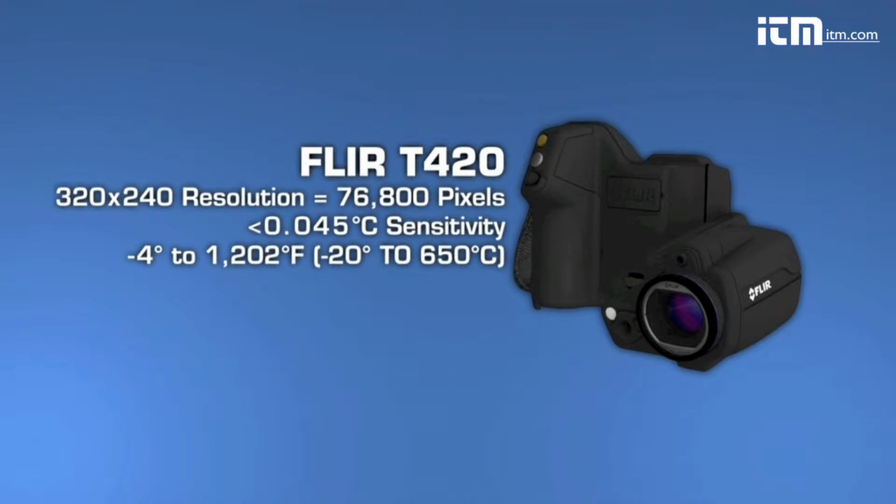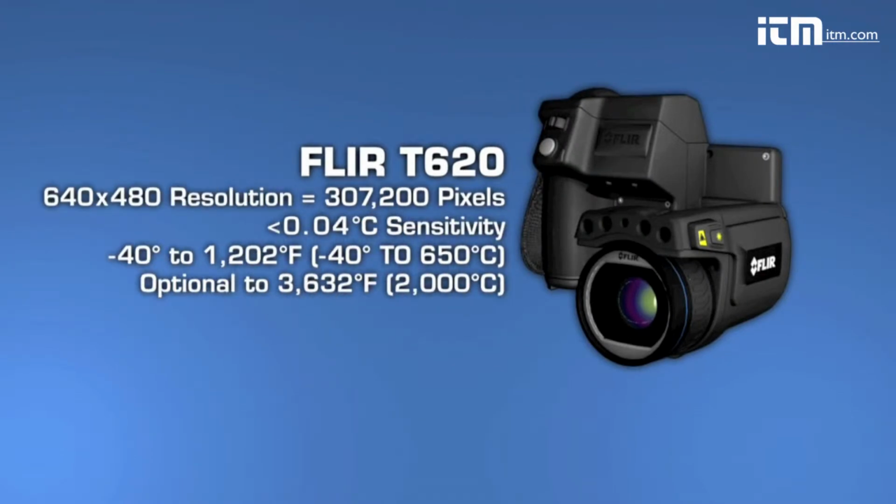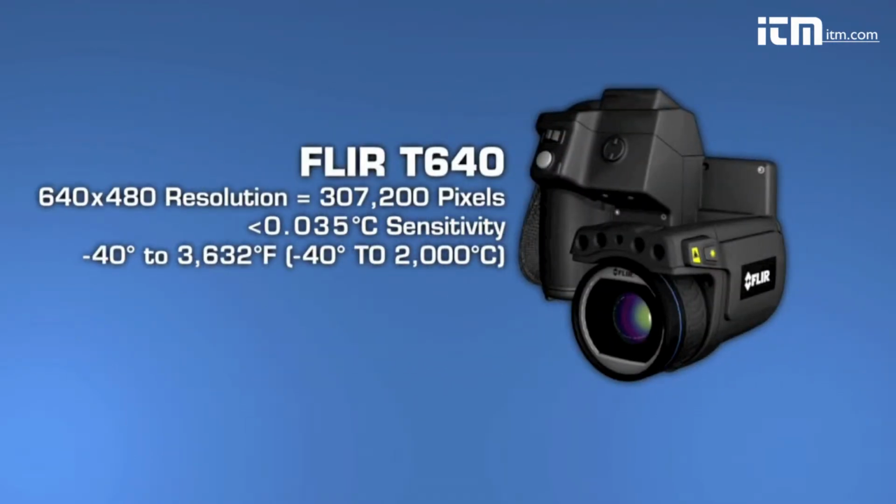T-series cameras also offer the broadest temperature ranges, up to 2000 Celsius with the T640. Sensitivity also increases as you move up each model. This helps you see subtler temperature rises. Important stuff when just fractions of degrees can matter.